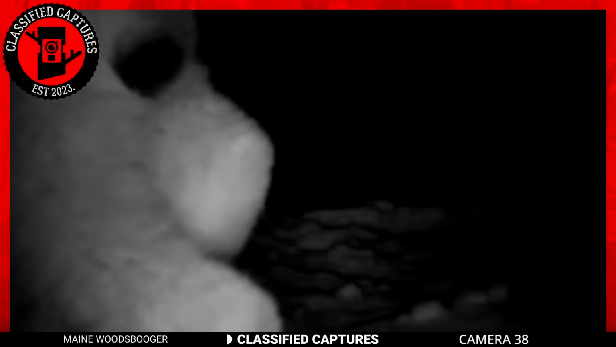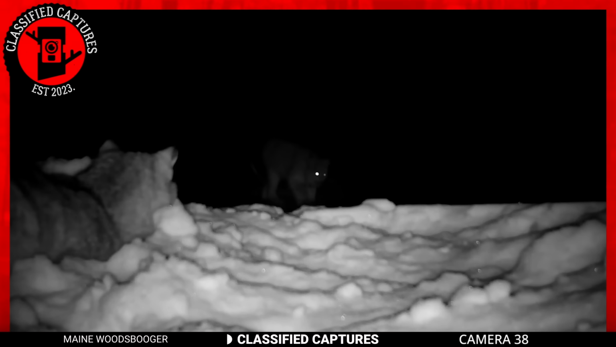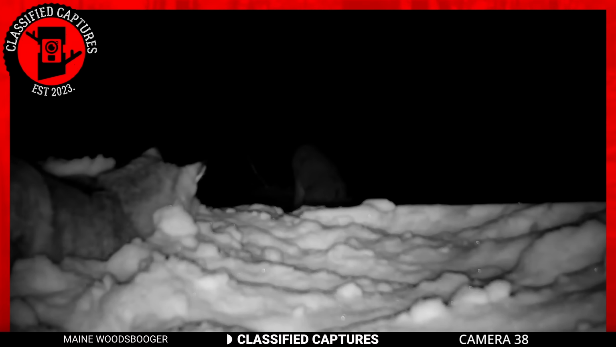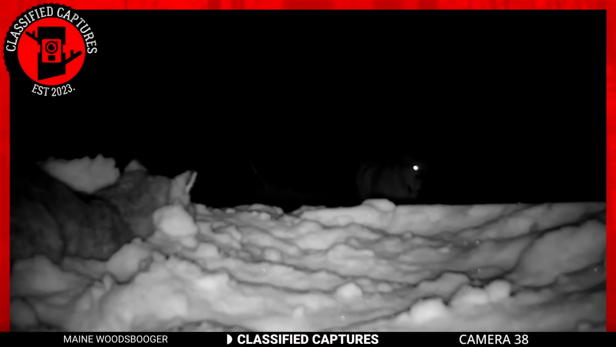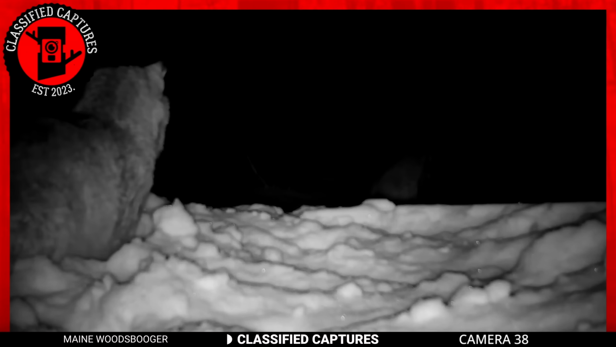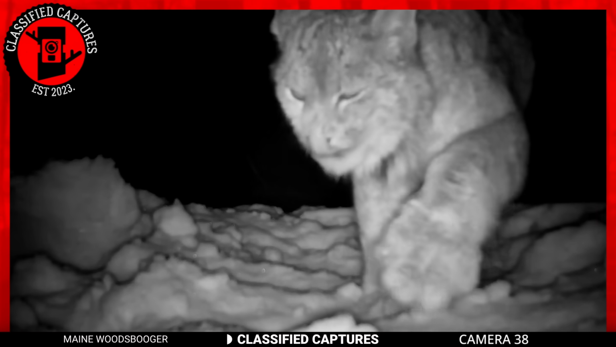Caught on camera in the dead of night, this lynx prowls the wilderness with its regal poise as the true king of the forest. As it approaches the trail camera, its curiosity is palpable, a testament to the intelligence and inquisitive nature of this stunning feline. The lynx sniffs around the camera with a mix of wonder and caution, taking in its surroundings with all the majesty of a creature that knows it's at the top of the food chain.